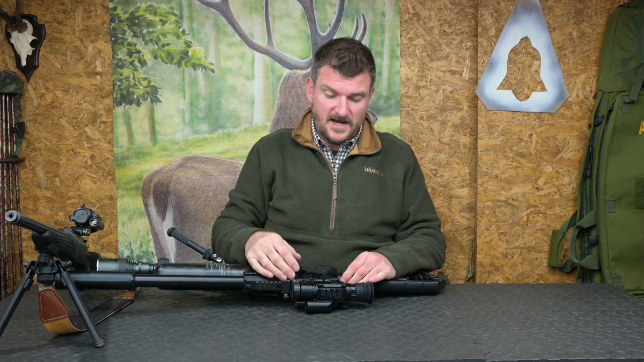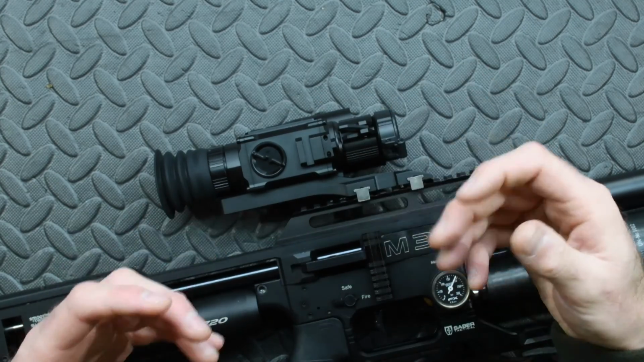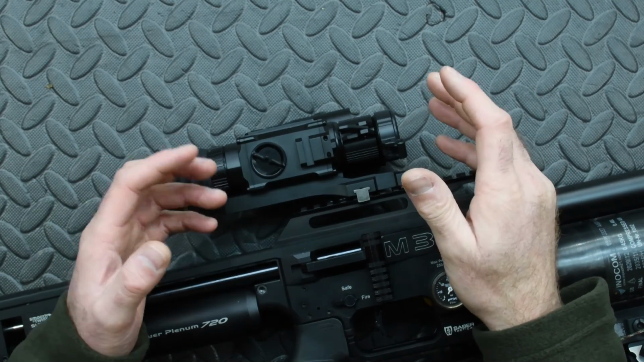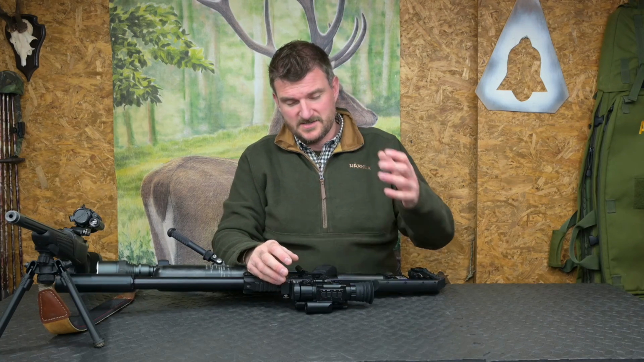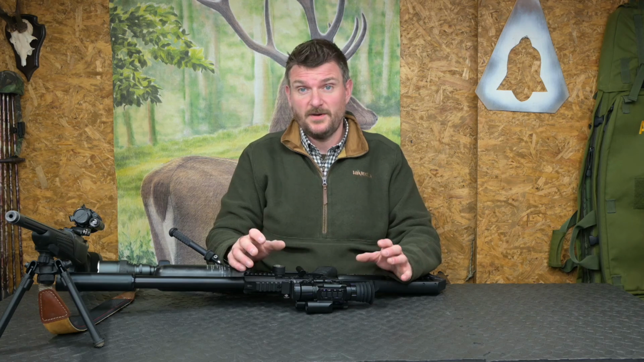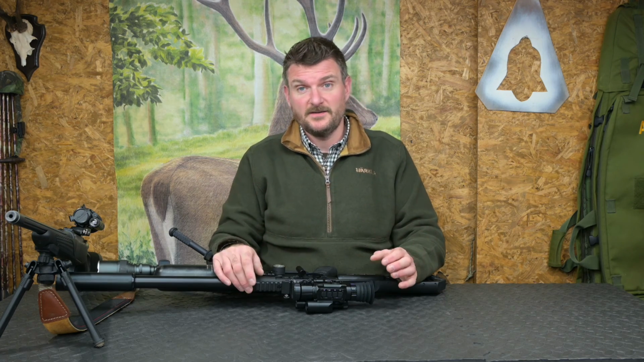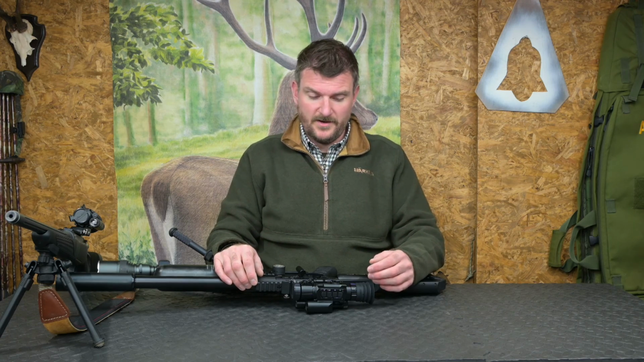Addressing the right hand side, well, at the front we've got a Picatinny mount here so you can put additional illuminators on. Although the onboard illuminator is fine for about 75 or 100 metres depending on external light conditions or whether it's an overcast sky, etc. I think everybody knows the bigger and more powerful the illuminator is that you use on a digital night vision, the better you're going to see, the better the image quality will be, and the further away you can engage quarry.